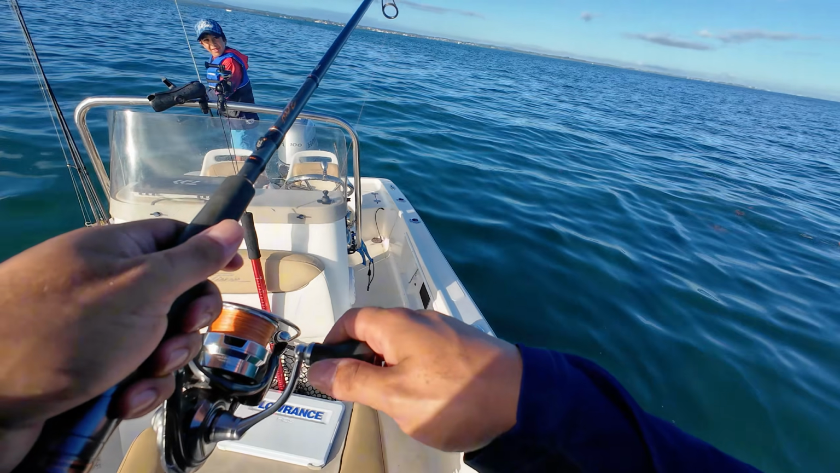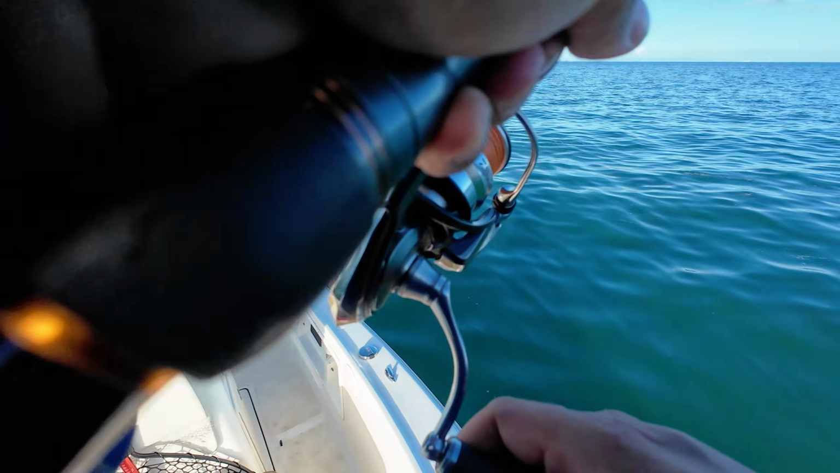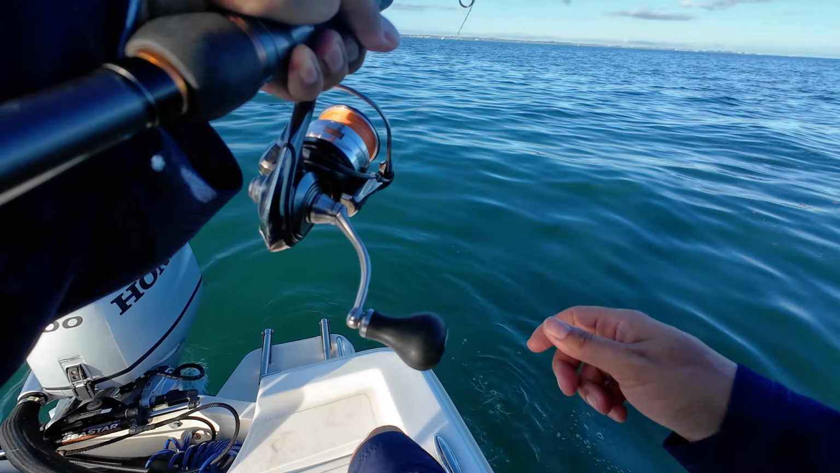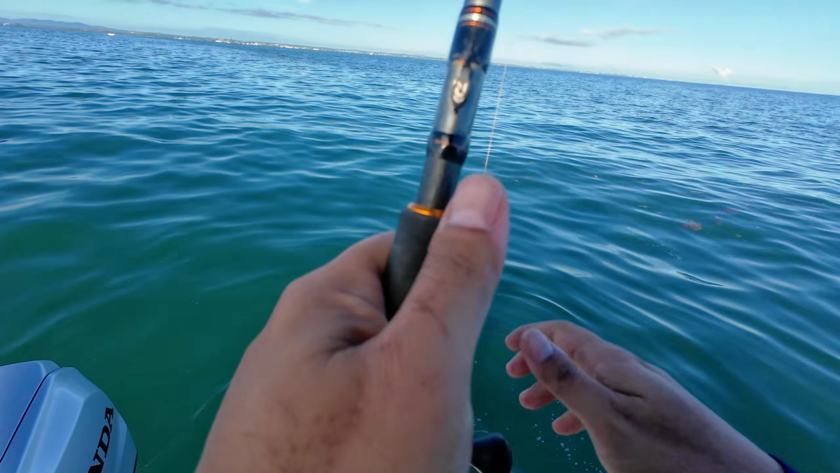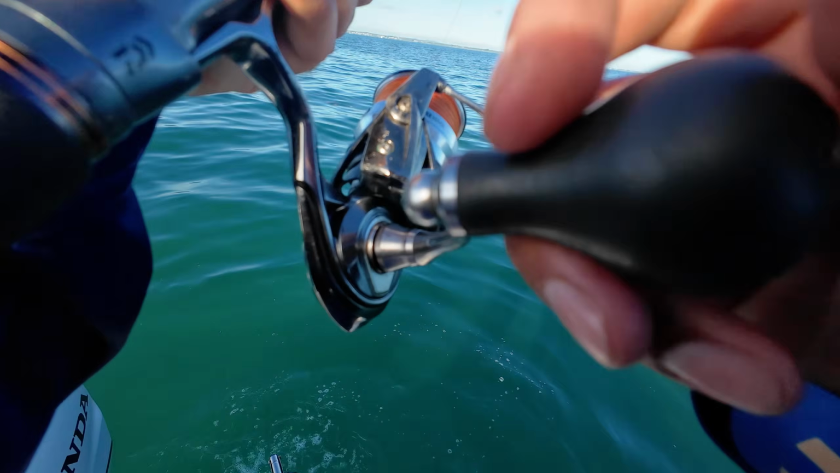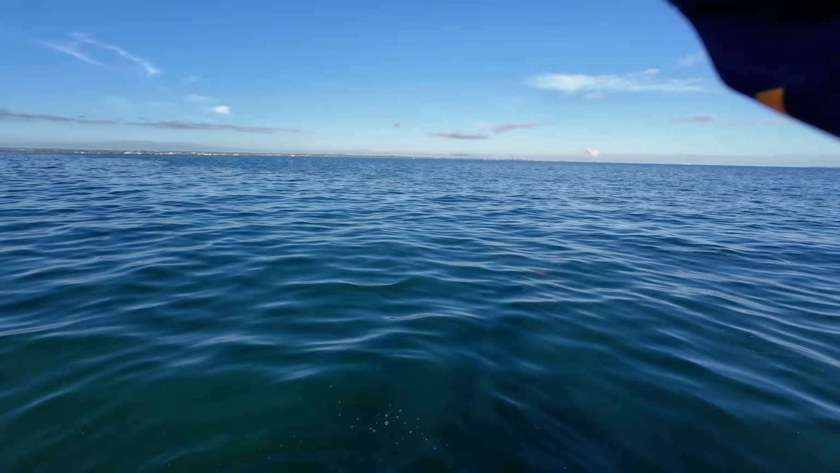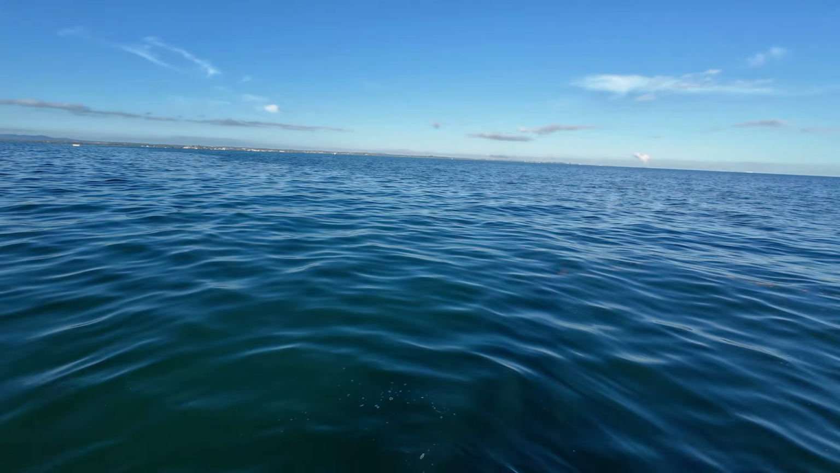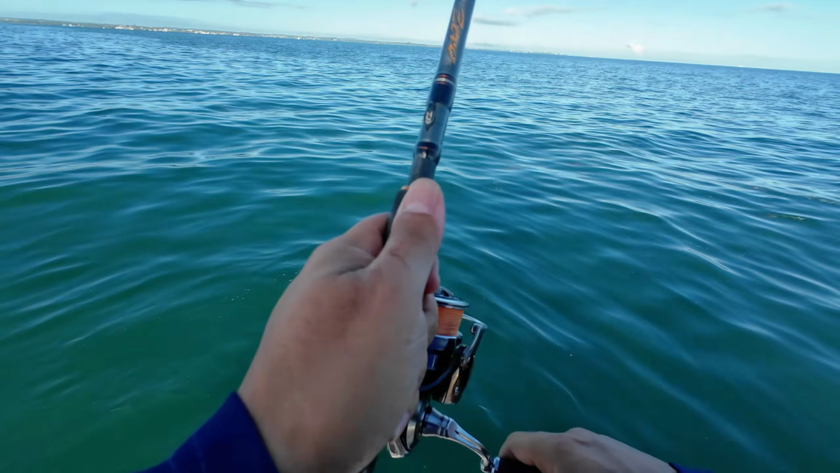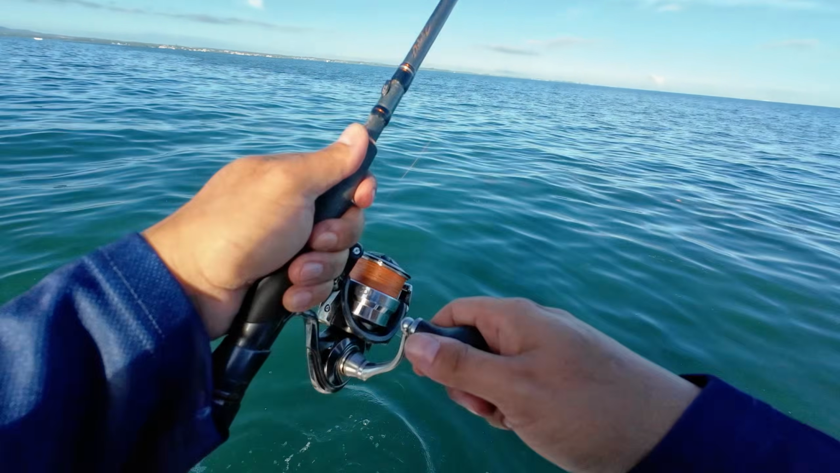Oh. Fish. Could be. Head shakes. Hiding weird.